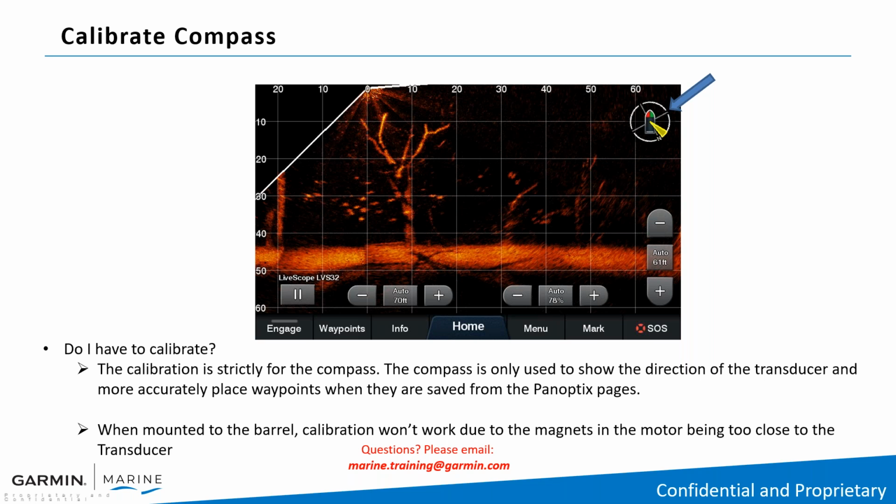So I do have a note down here: when mounted on the barrel of a trolling motor, the calibration won't work due to the magnetics in the motor. So you can try this. Chances are it will not work, but there's no harm in trying. Normally, for the LiveScope, we recommend that the transducer be mounted on the shaft of the trolling motor or on an auxiliary pole.